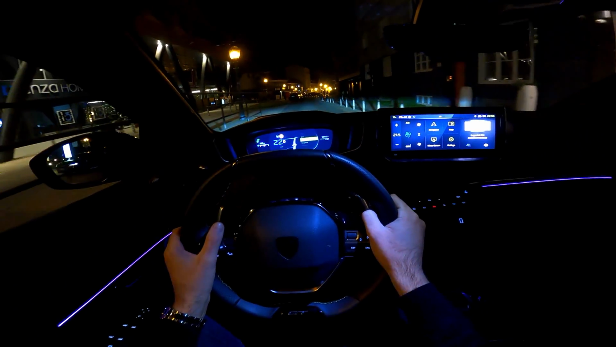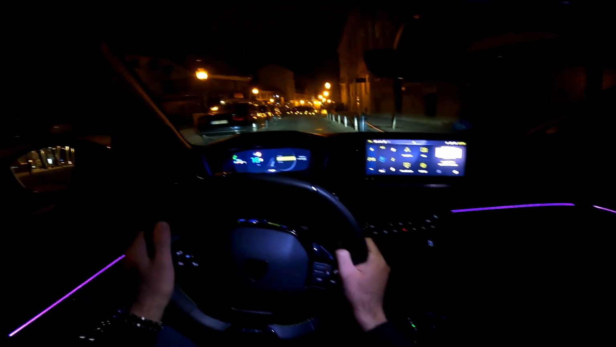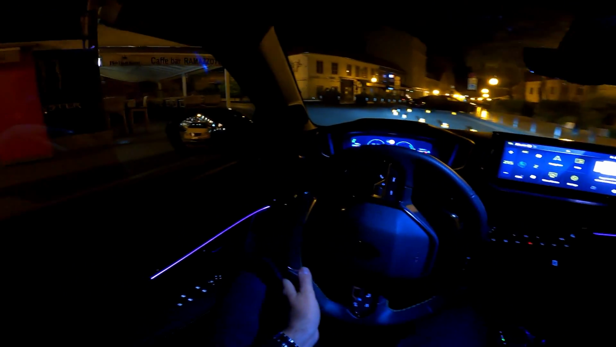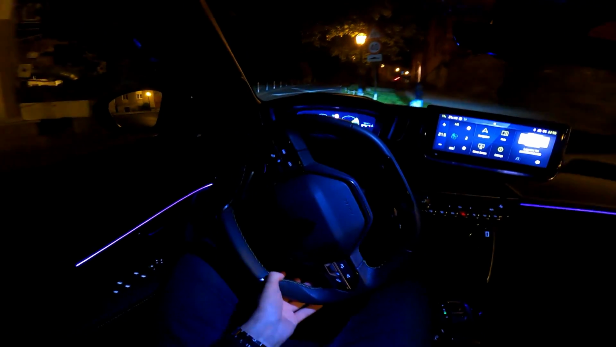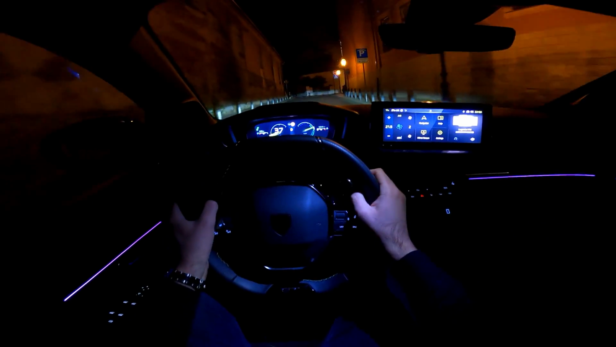And the driving view. There we go, and the dials. Dials are probably my favorite, as you have the power, eco, and charge.